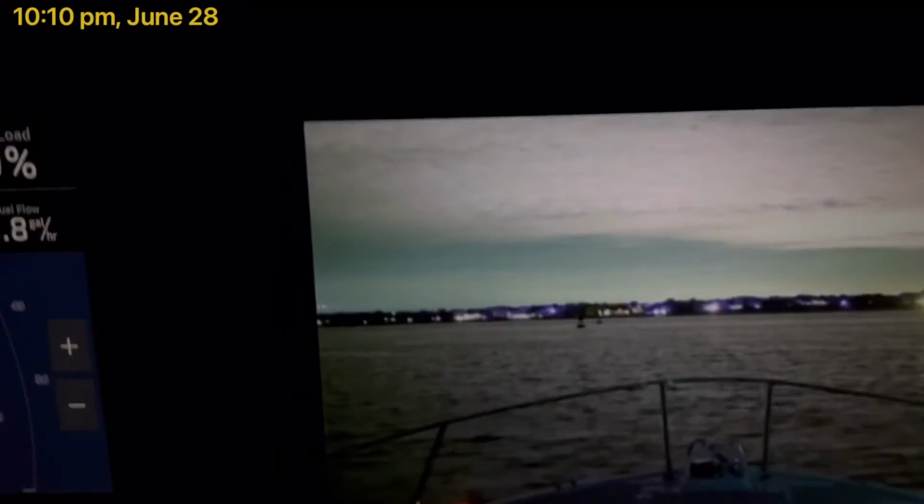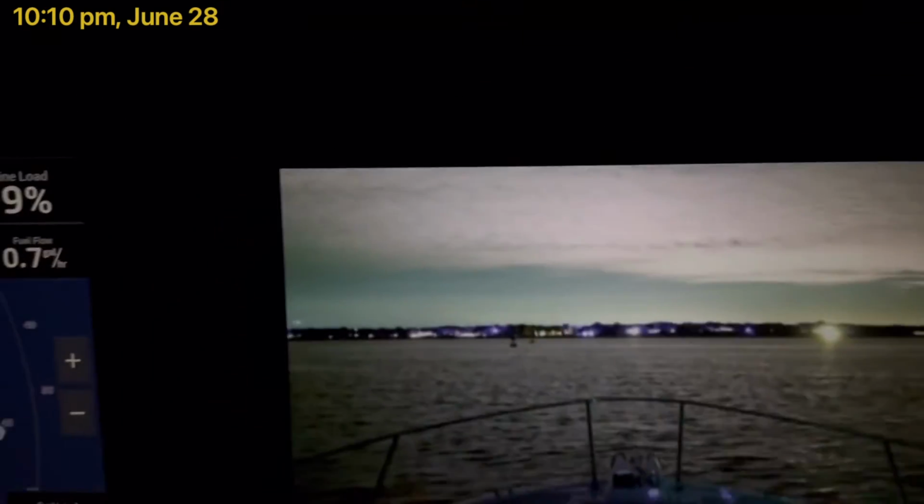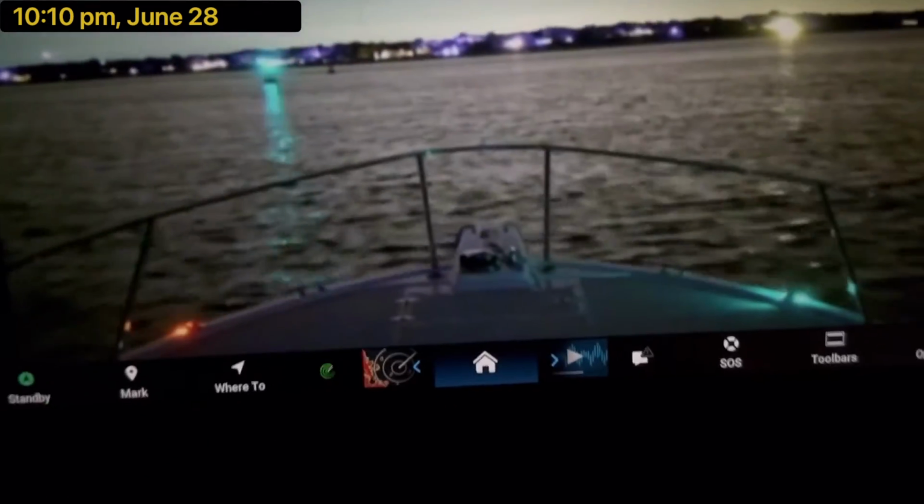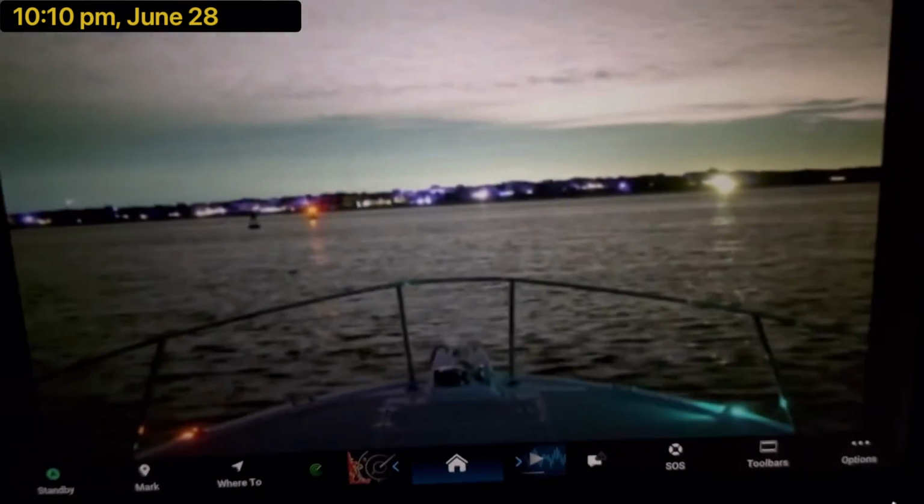All right, as I approach my harbor entrance, I wanted to slow down here and show you the color capabilities. So you can see the red and the green flashing lights on top of the channel markers. So that's really handy, that you can definitely distinguish that on the Nightwave.